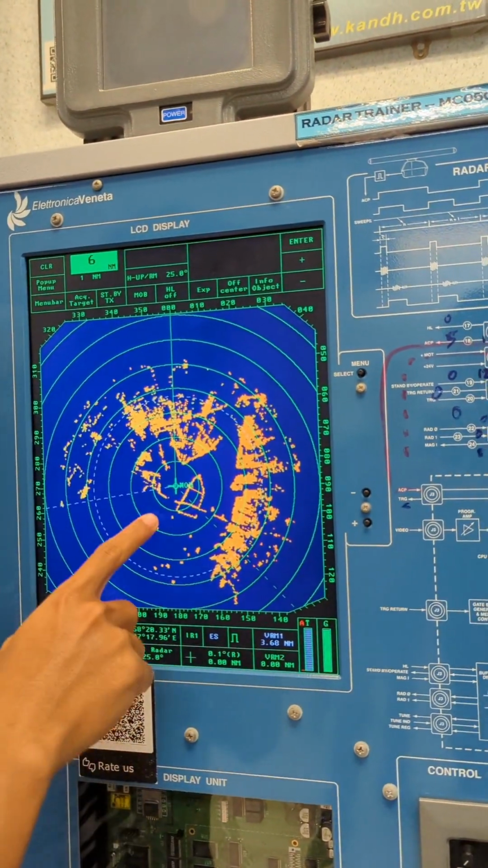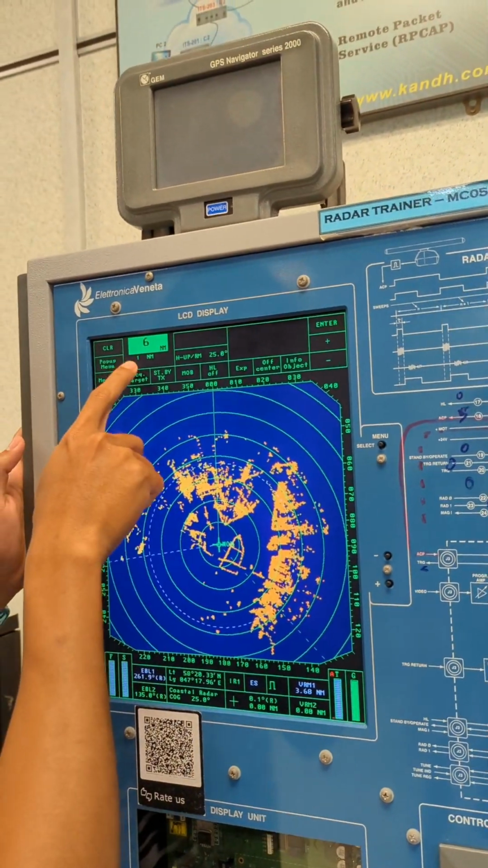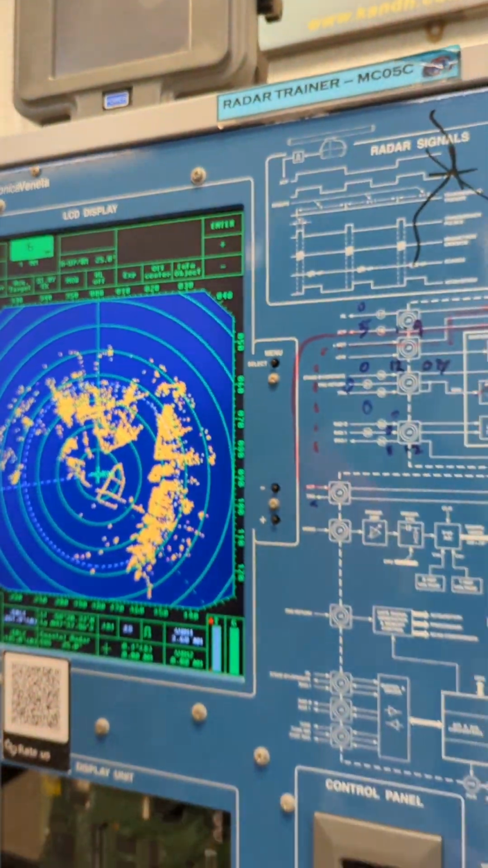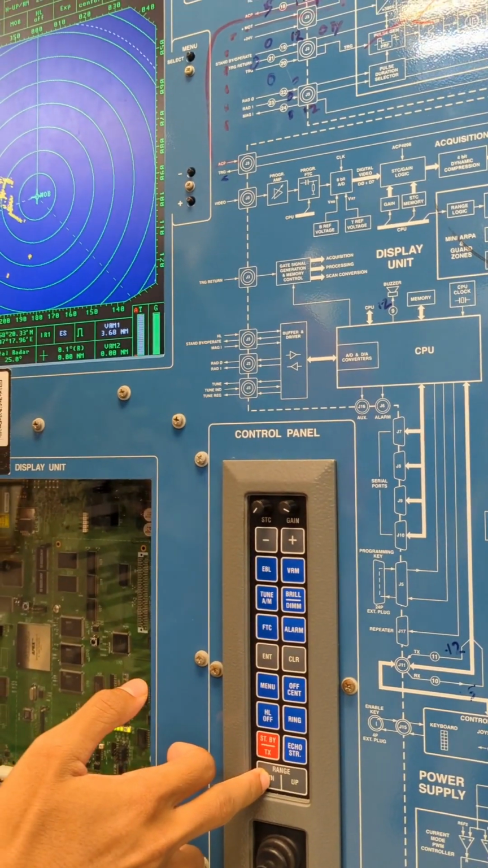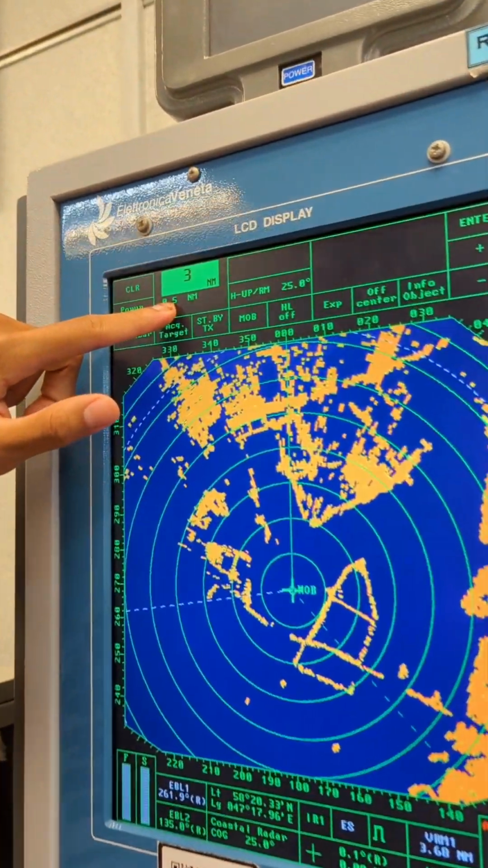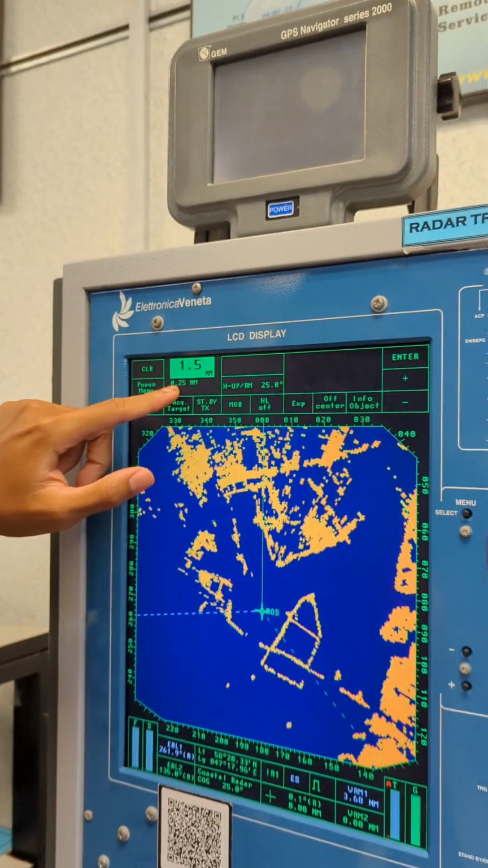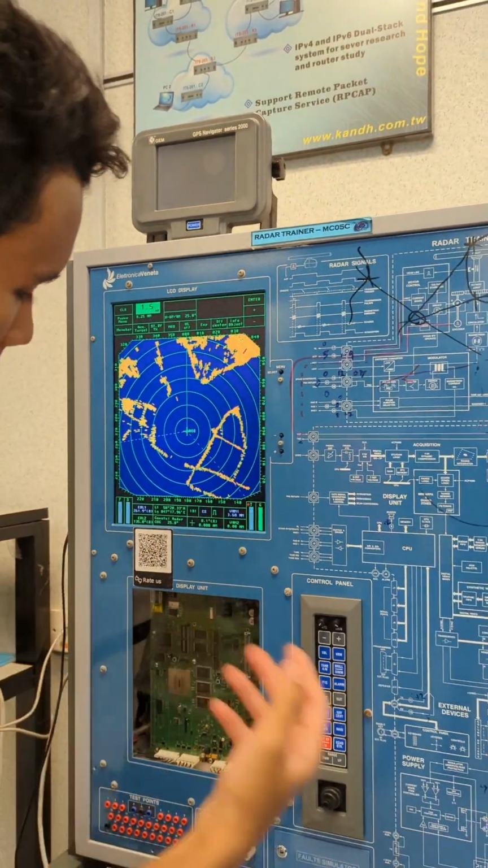We got six rings right here, and each ring is equivalent to 1 nautical mile. The moment we use the range closer or much farther, it will reflect the measurements right here, 0.5 or maybe 0.25, and we can do some manual calculations.